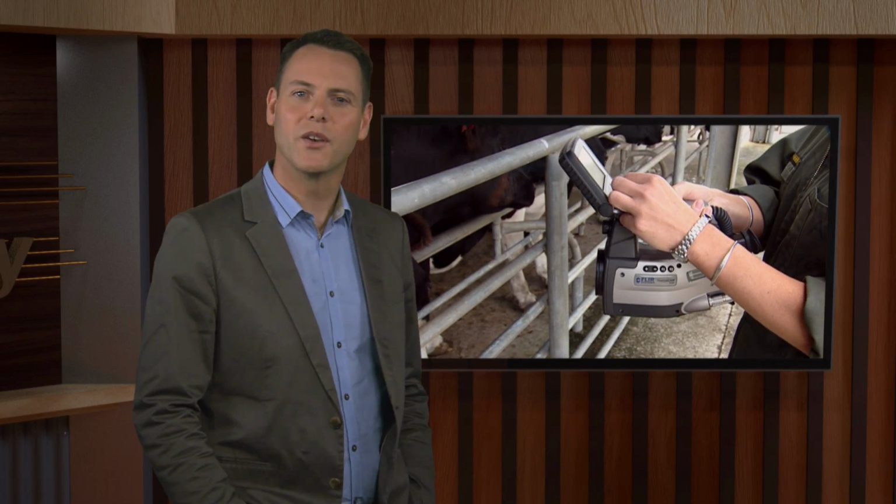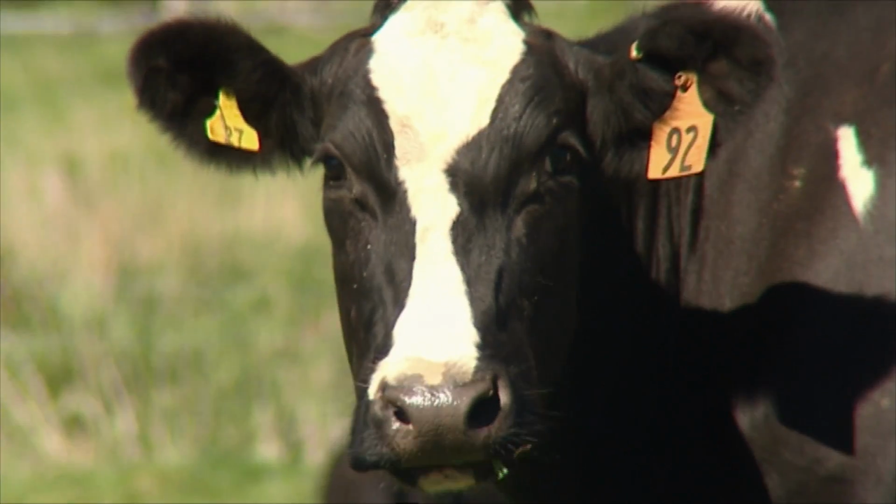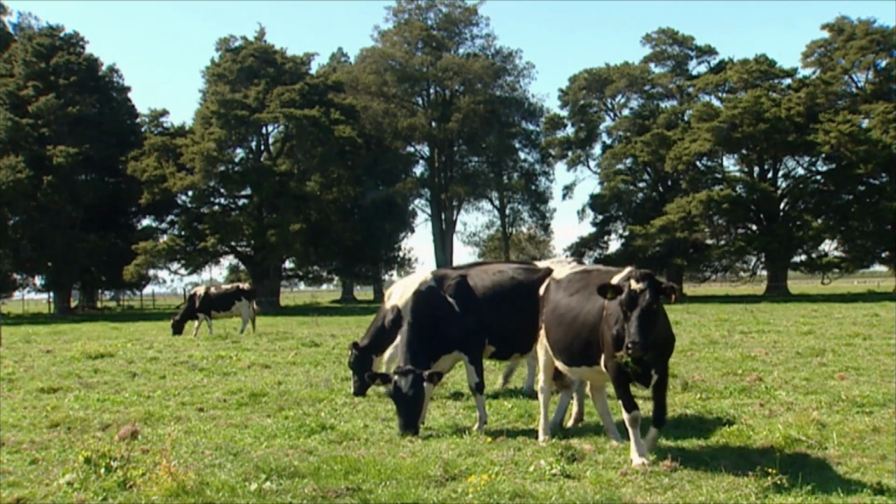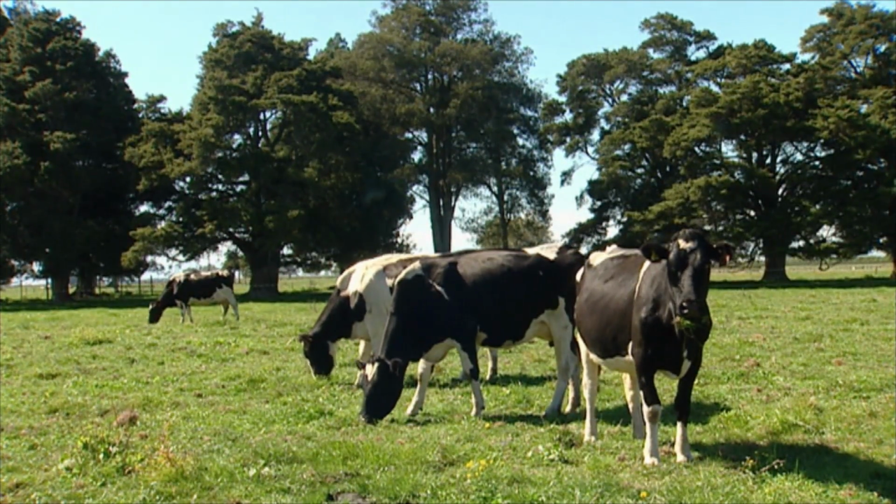Increasing consumer concern about humane treatment of farm animals has led to an emphasis on welfare-friendly practices. Myri Stewart's work at AgResearch has developed a non-invasive technique to determine how much stress an animal is experiencing. Our research team at AgResearch is developing ways to measure and monitor and assess welfare.